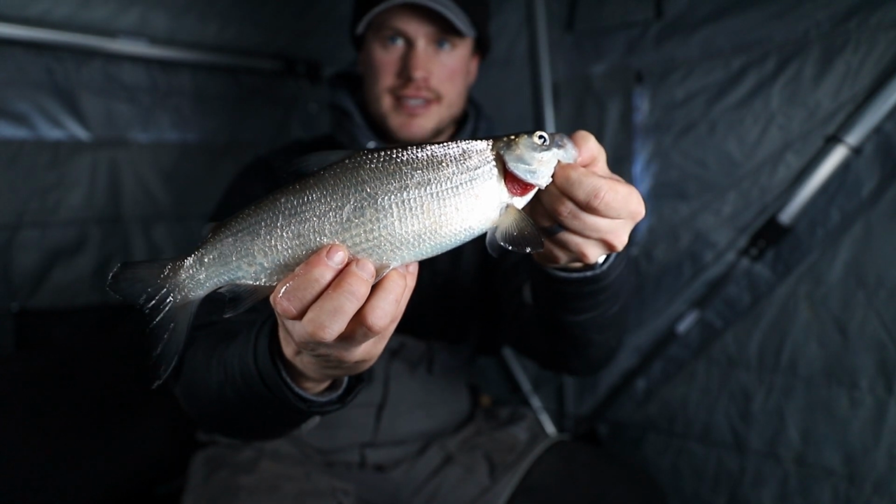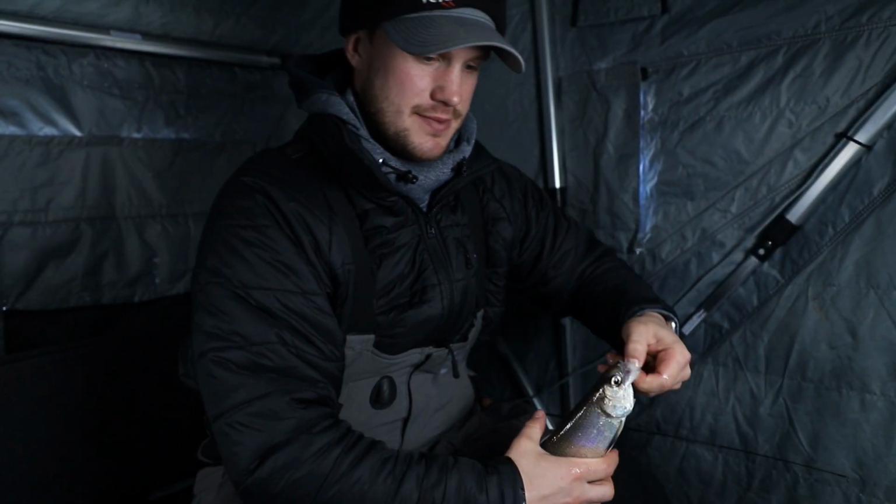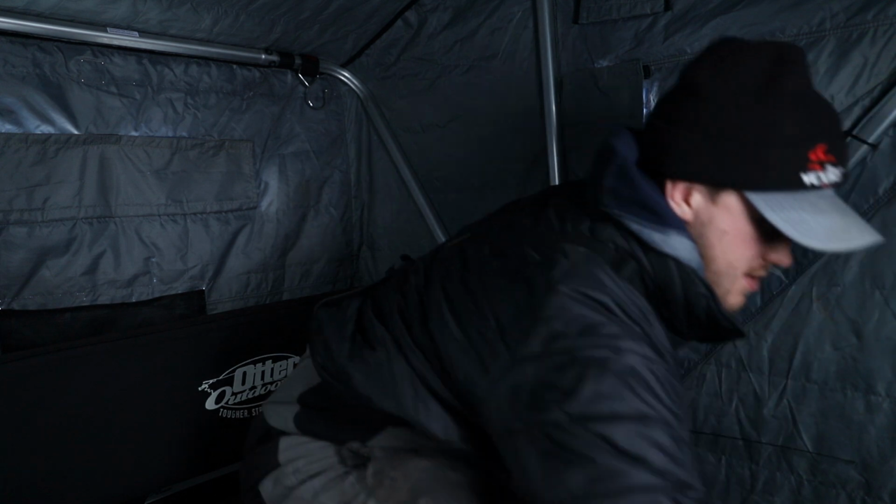Give you one more look at that stinky little guy. That one came through suspended. Usually when you can catch those suspended like that, they come in a group of 2 or 3 and they chase up, chase up, chase up, chase down. That one just kind of came up and bit almost like a walleye.